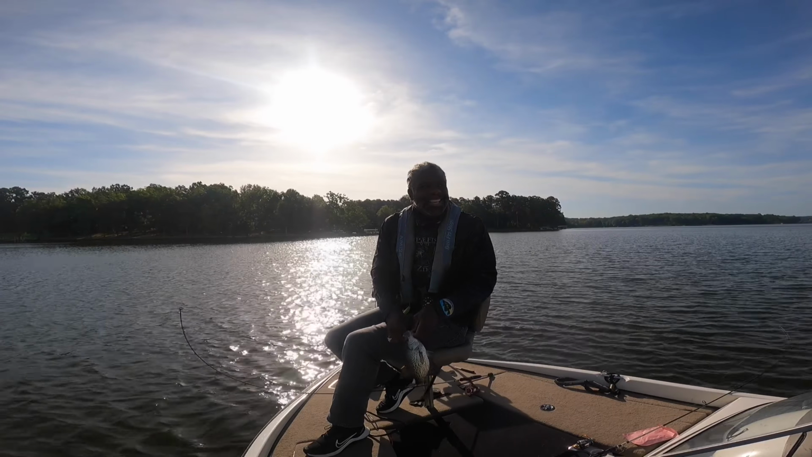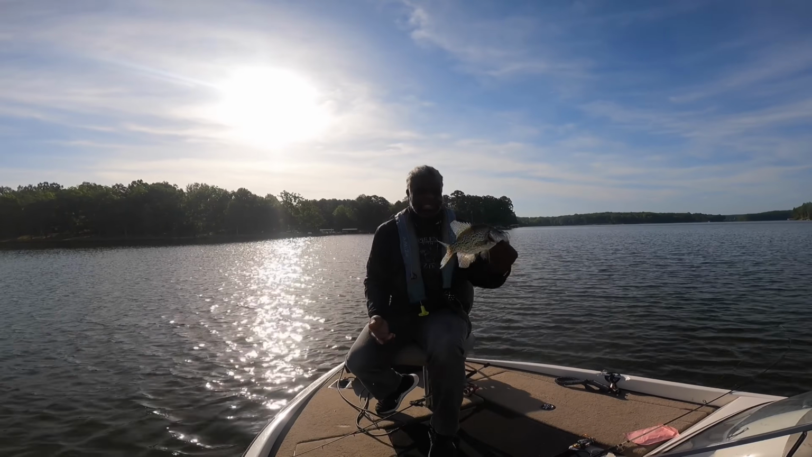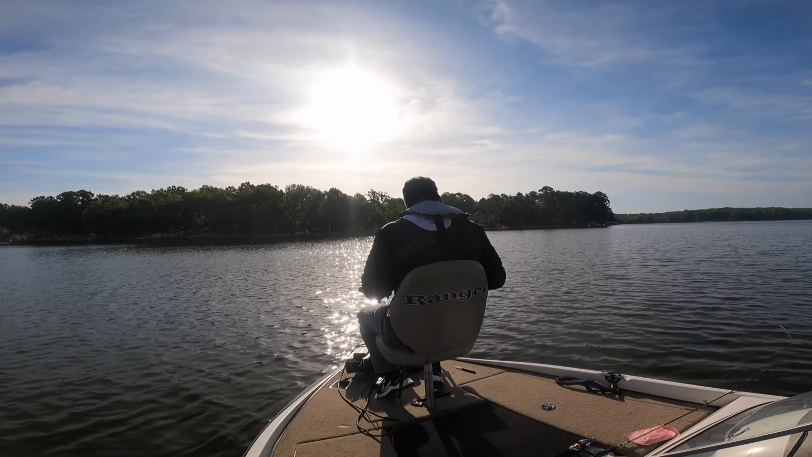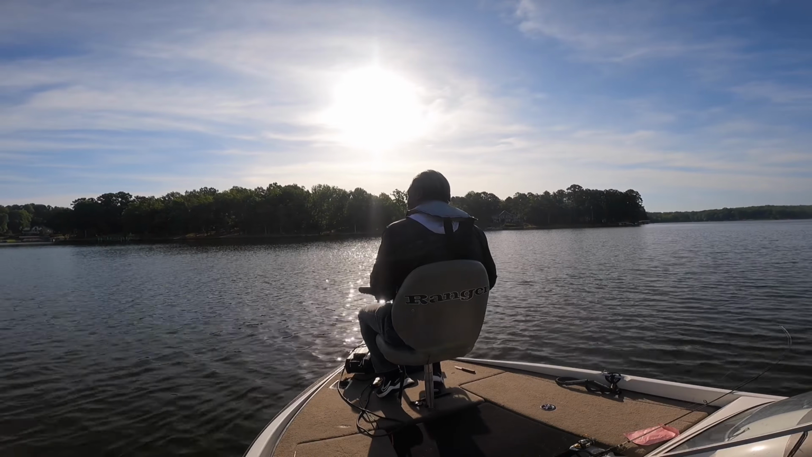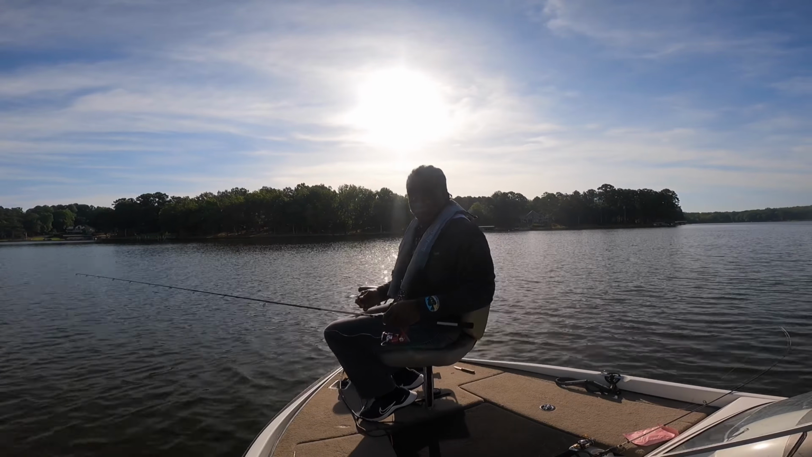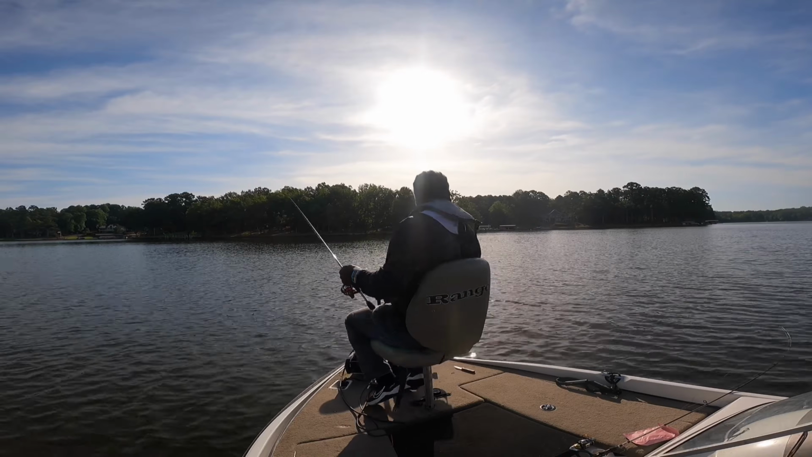Hold on, let me see if I can get this right. Oh yeah. There we go. She's 12 inches. Okay, I'm getting better at throwing it where I need it to be. Takes some time getting used to, but I'm getting better at it.